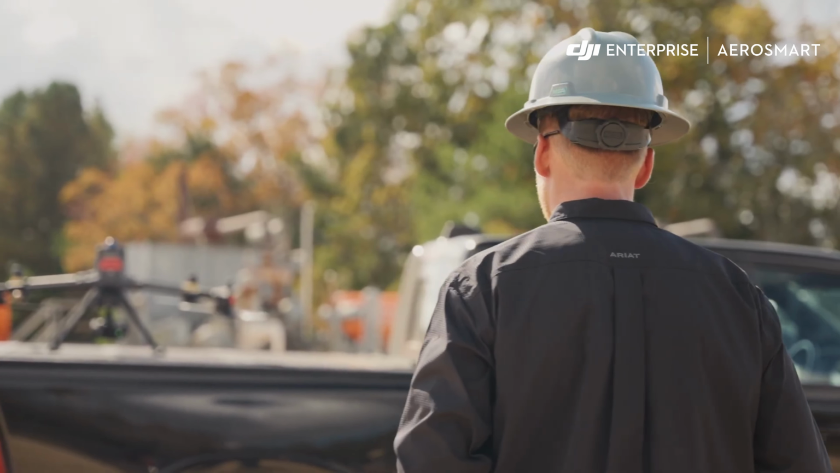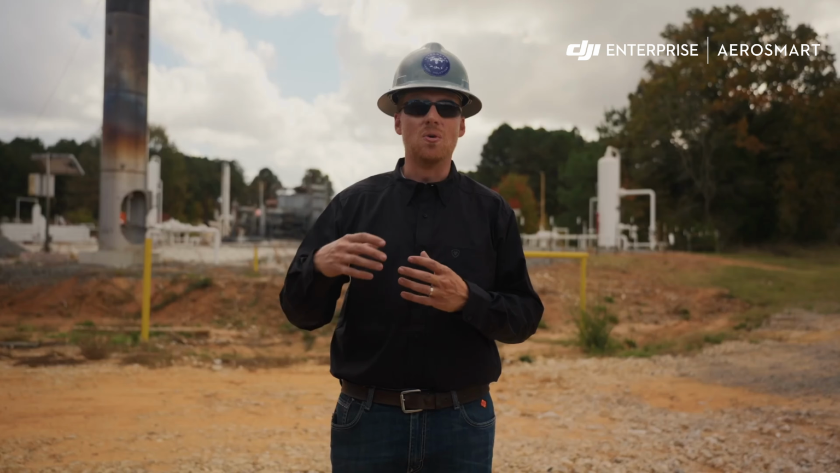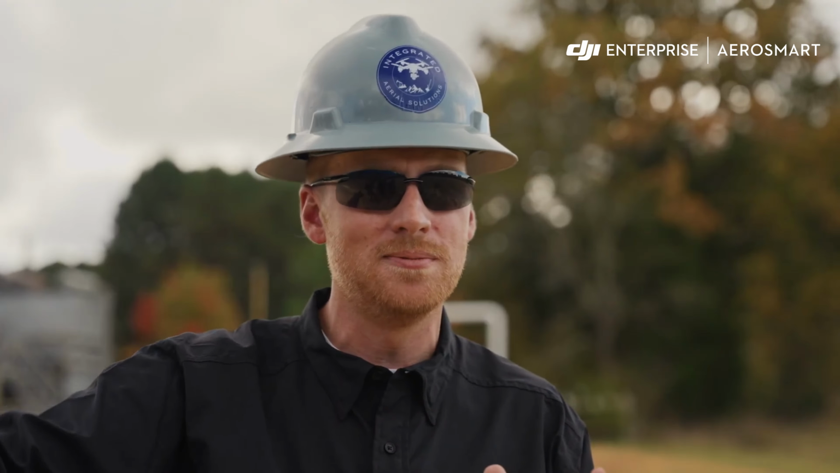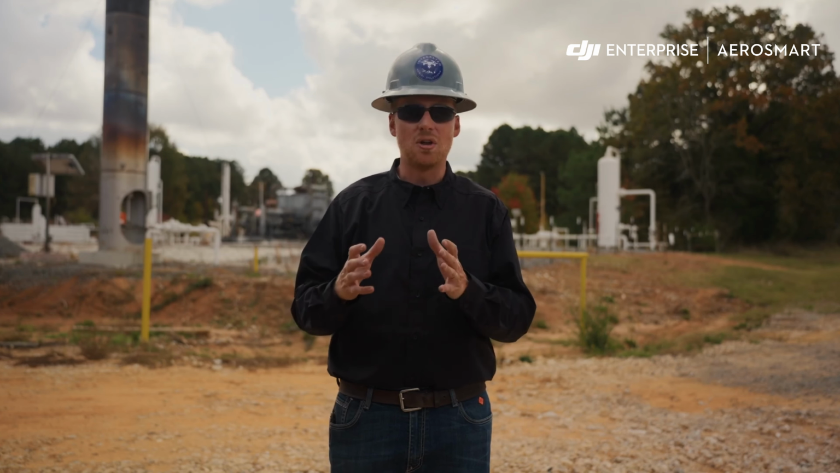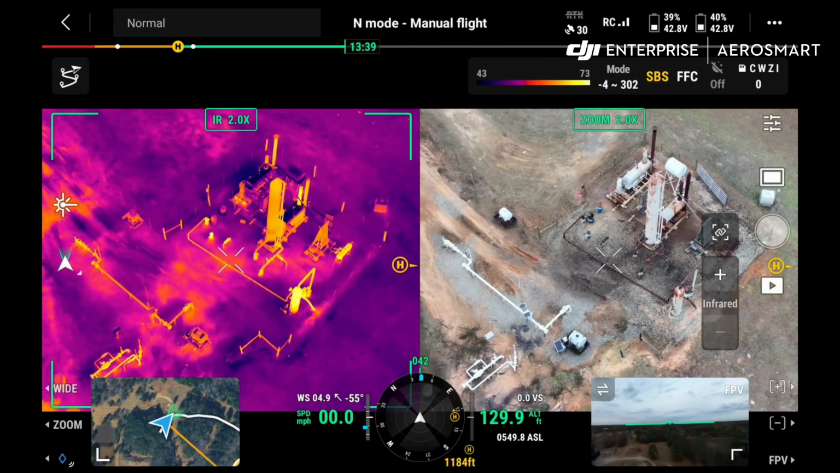So thermal inspection for oil and gas has been extremely valuable. What you can do with thermal inspection that was very difficult before is you can find hydrates and ice plugs. So what the drone can do is sometimes you'll have it in multiple sections or you'll have it in one section and you just don't know which one. I can run the thermal along it and I can see if there's temperature differential on parts that shouldn't be. If there's a part that's hot that's not supposed to be, or if there's a part that's too cold.